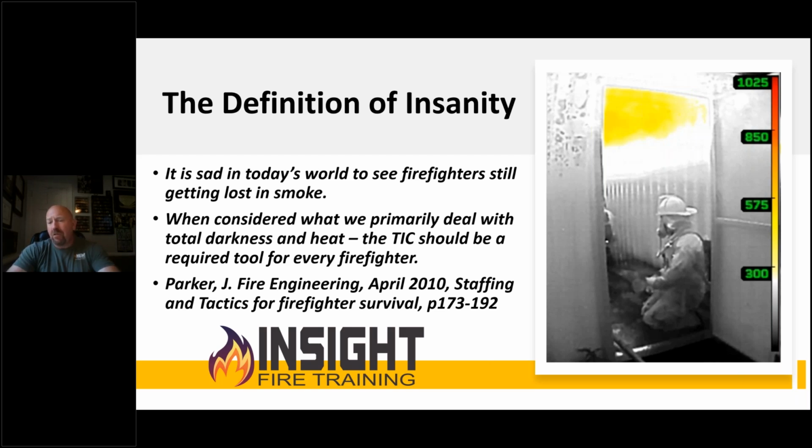They could monitor conditions inside. They could monitor their crews. They could use it for stream placement. But it's a sad fact that we continue to see firefighters getting lost. And when you look at our environment, which is total darkness and heat, this should be required for every firefighter.